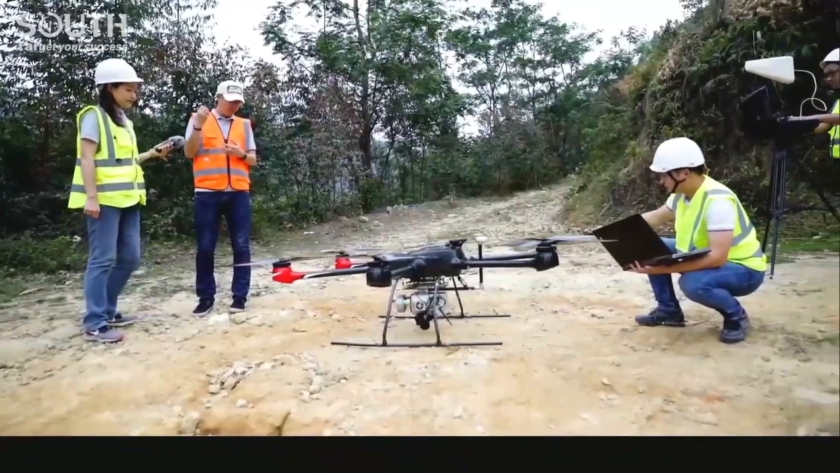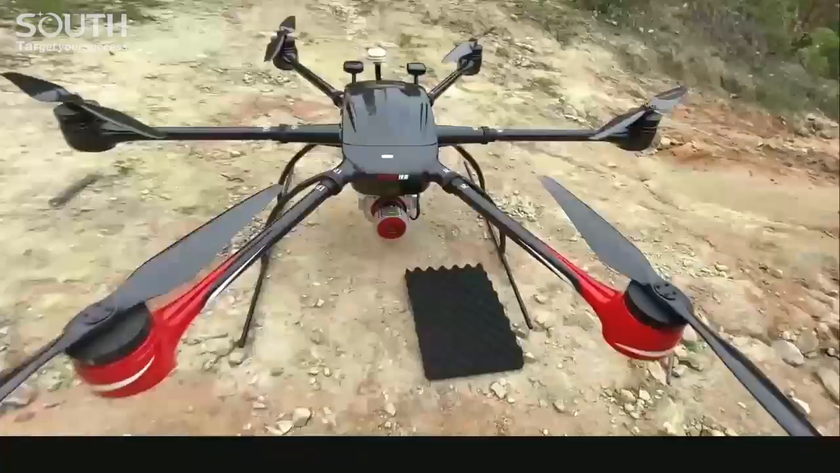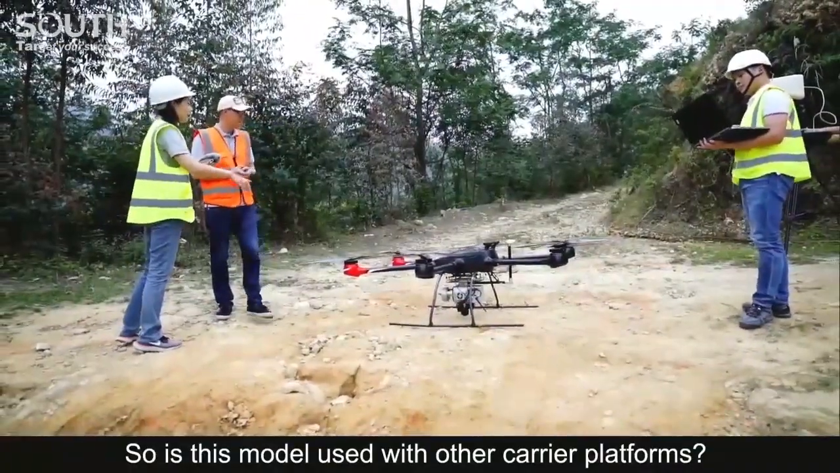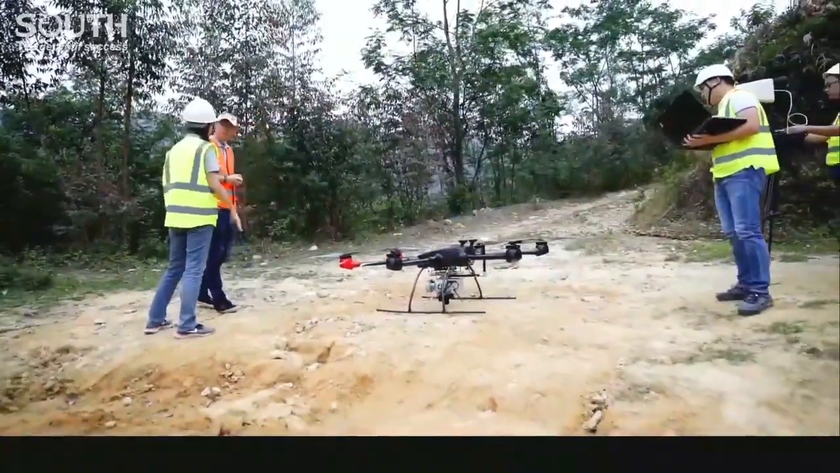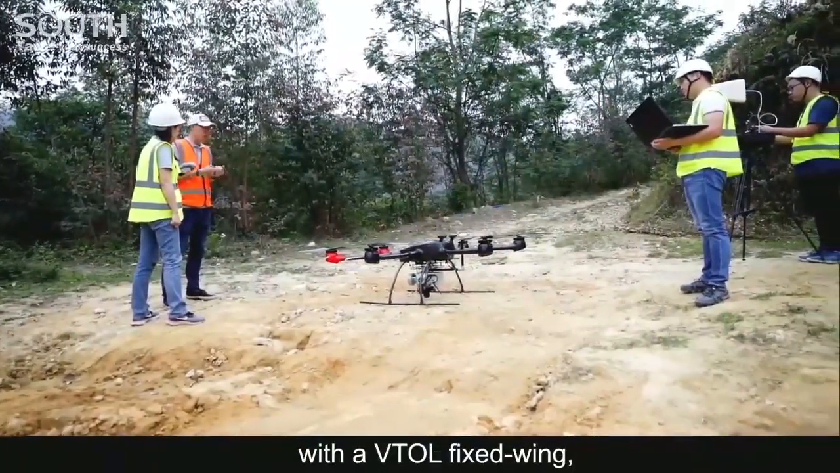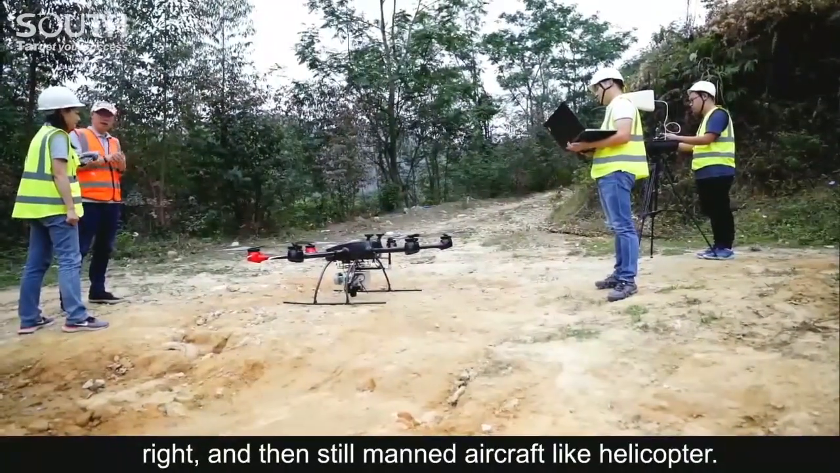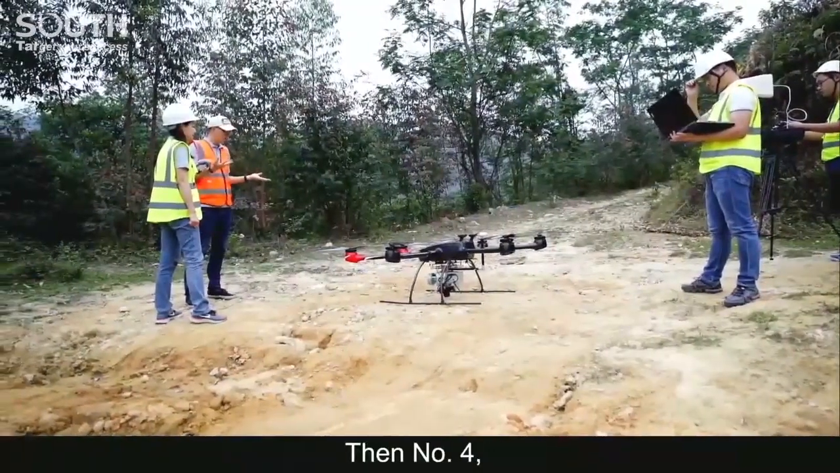Is this model carried with other platforms? Yeah. Now it goes with multi-rotor, and it can also work with VTOL fixed wing, and manned aircraft like helicopter. Then an SUV-based automobile mode is possible too.